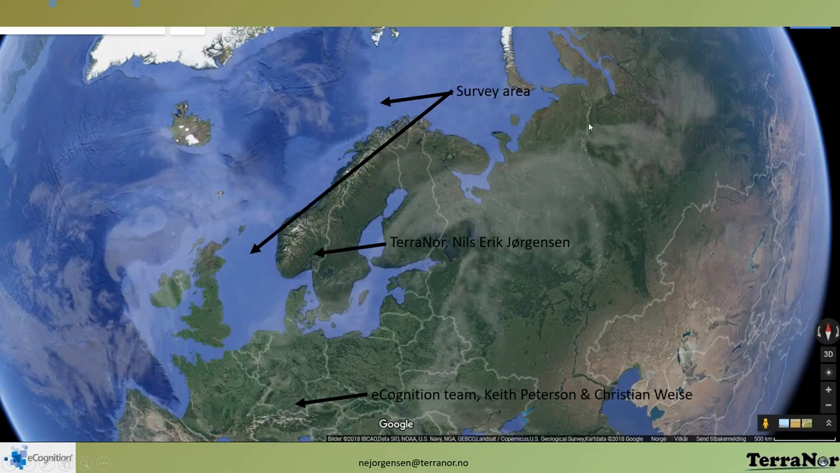A little bit about where in the world we are. This you see here is Norway. The survey area is from the Barents Sea up north. If you see my pointer, the North Pole is just up here. The long country here is Norway. And some of the survey places are in the Barents Sea and some were in the North Sea. The reason for that is the Norwegian oil industry pays for Norwegian oceanographic mapping. We're one of the world's largest suppliers of gas and oil.